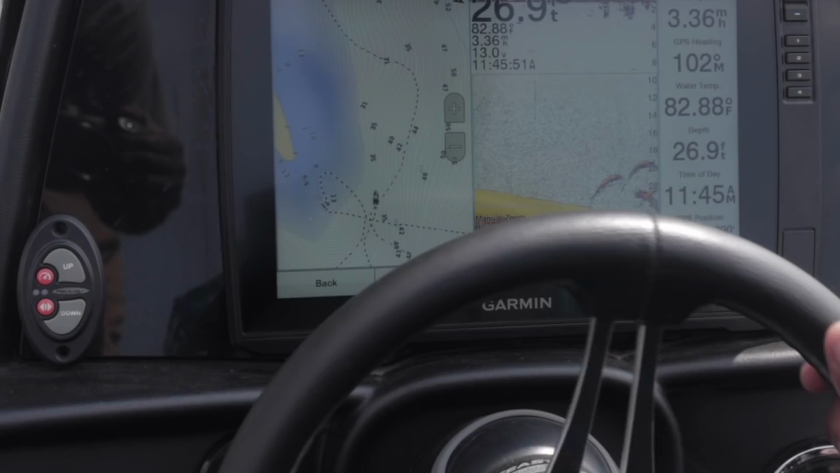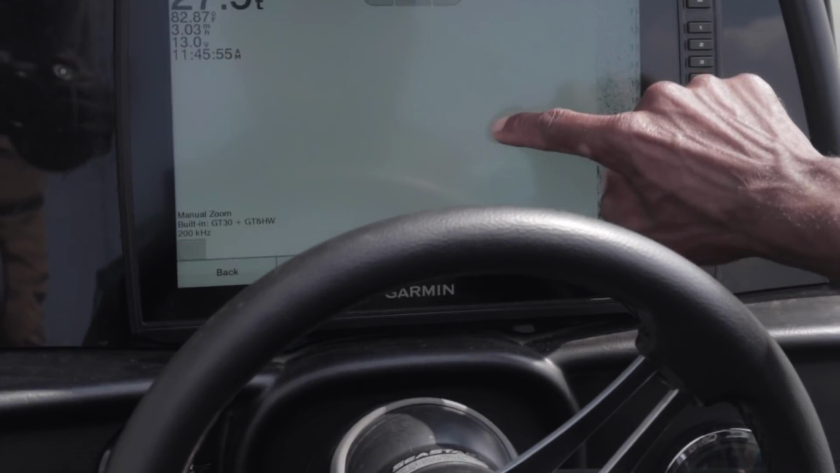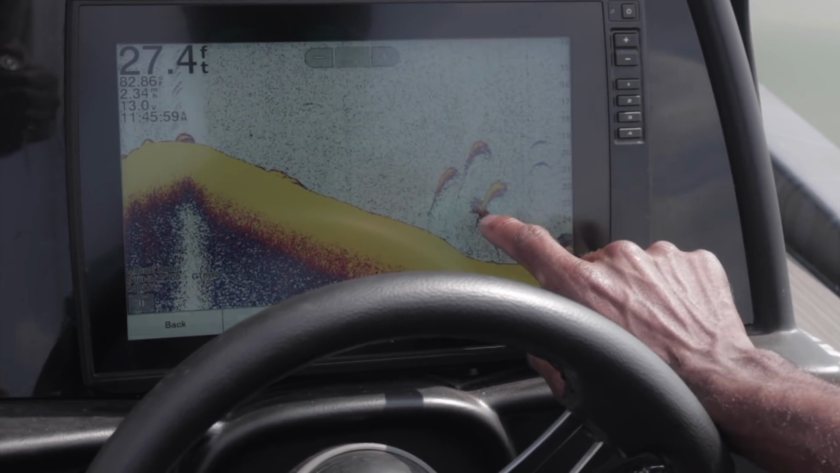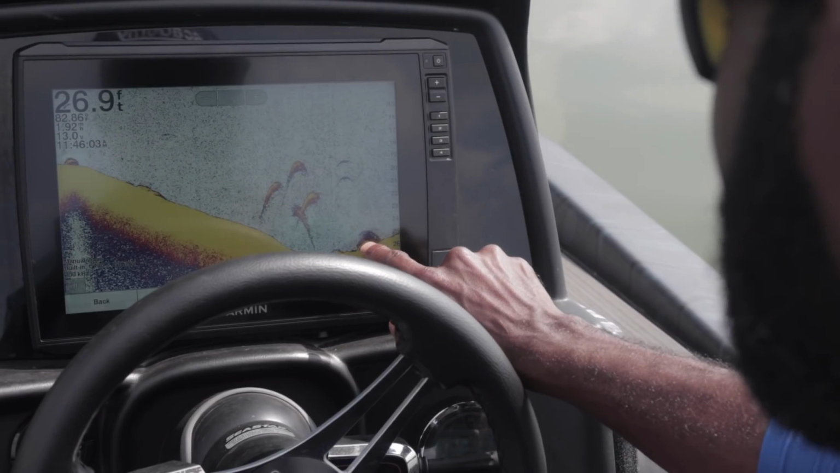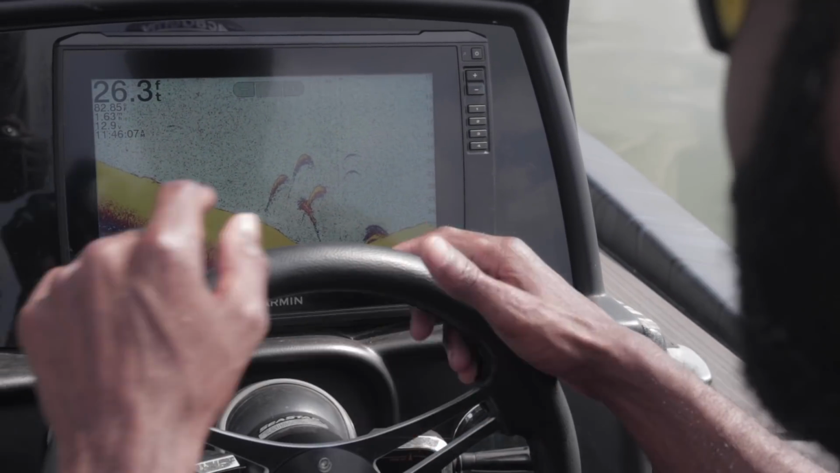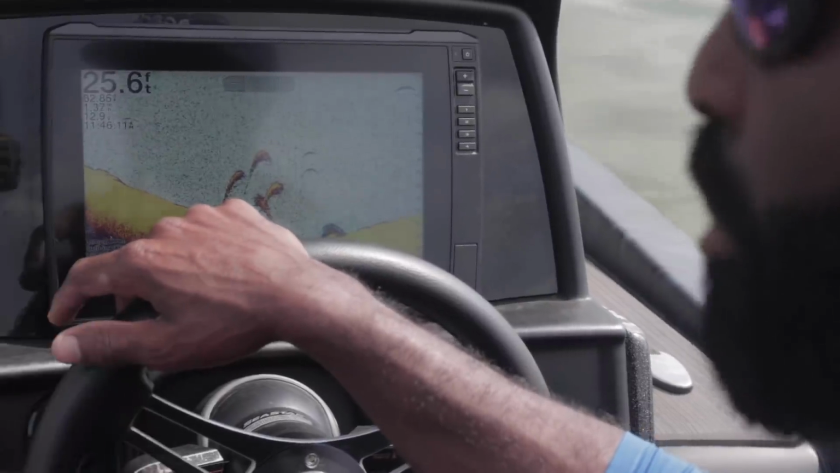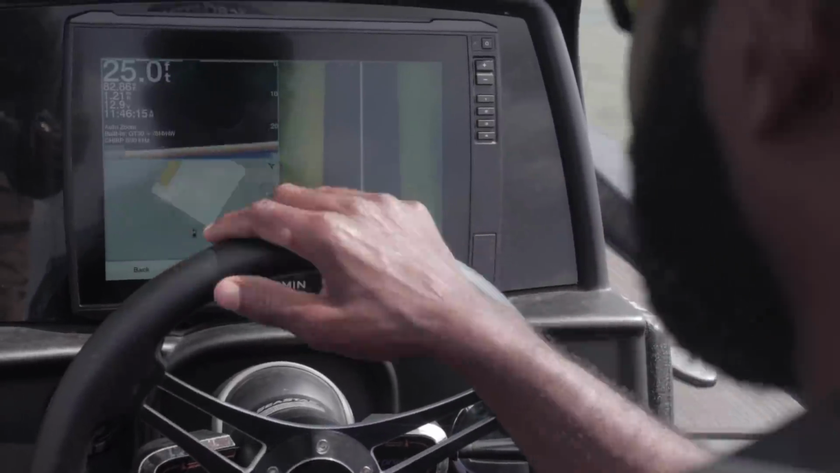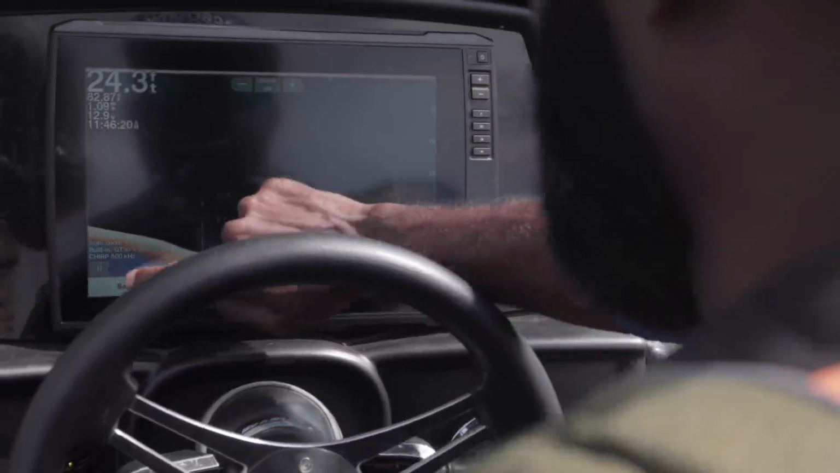That just means, now that's some fish right there for sure. See those arches right there? 100%, that's just fish. Now let's take a good look at it. That's fish right there. Right there, 1, 2, 3, 4. And that's probably a little brush right down here on the bottom. I can confirm it. On these graphs, I have the ability to cross-reference because I have 3D sonar, which looks a lot more realistic. So if I go back on my 3D sonar, you can see what this actually is.